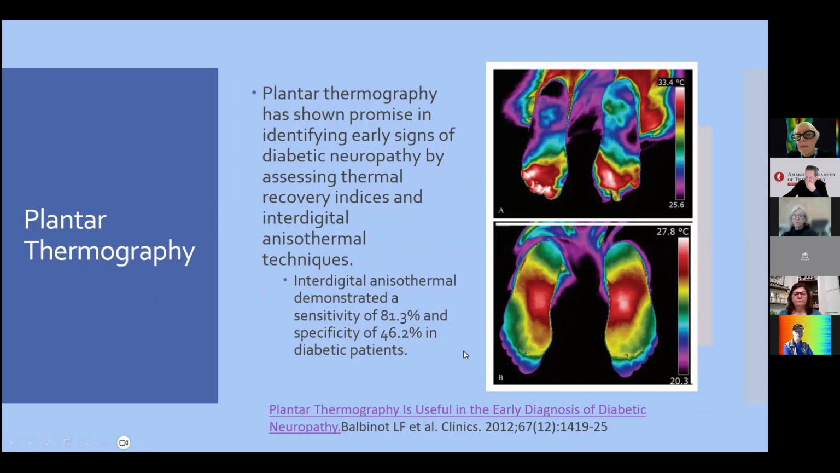And in image B, we have a control subject without small fiber neuropathy. It's very different. In A we have chaos, not thermoregulatory function. We have a vasomotor dysfunction because the vasomotor C fibers are dysfunctional.